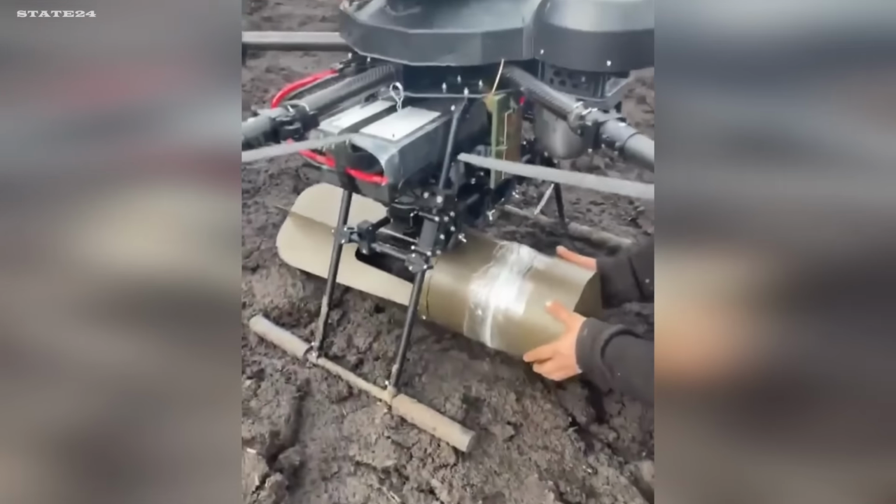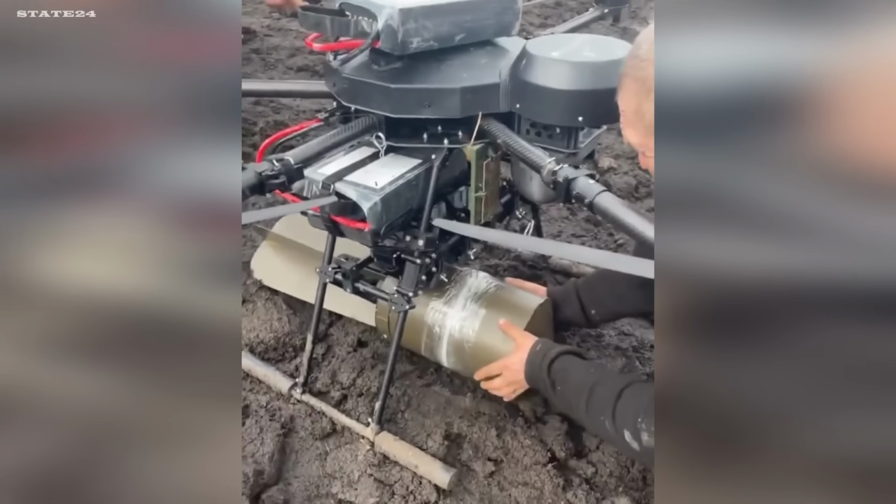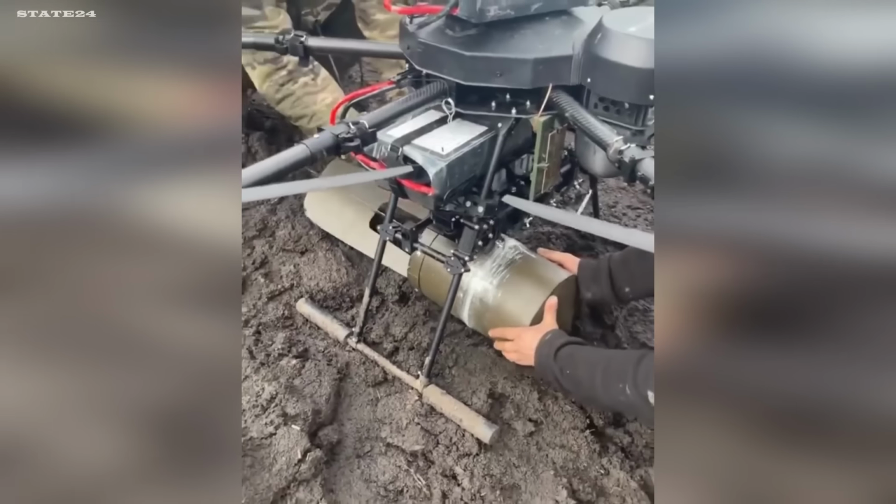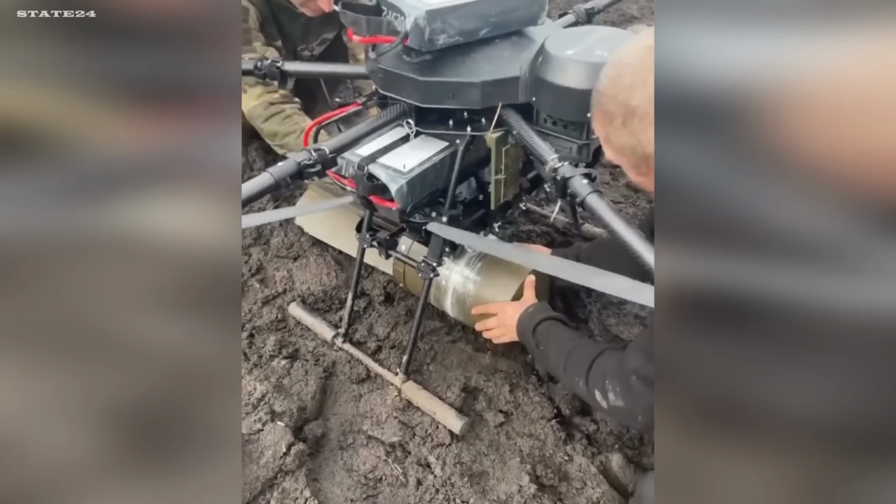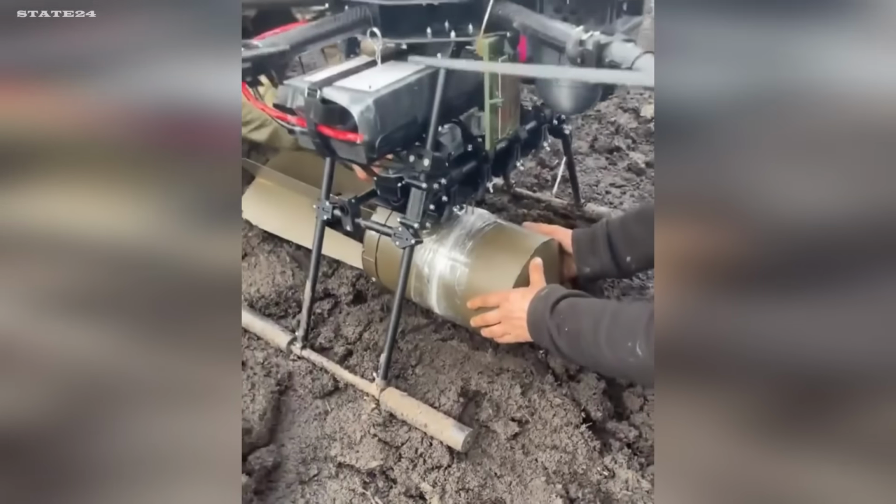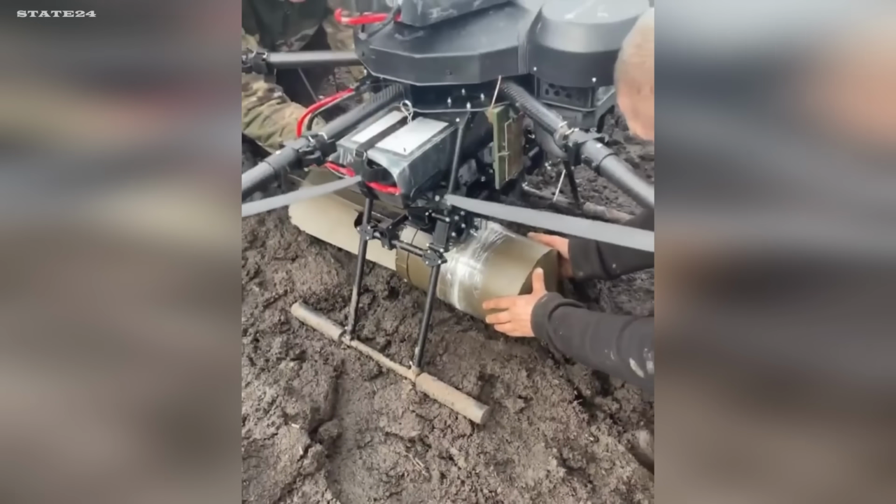Ukraine's Zal-14 bomb, carried by a Vampire heavy bomber drone, contains 10 kilograms of explosives and is powerful enough to penetrate concrete bunkers and buildings. Drones on the battlefield are now capable of carrying weapons this powerful.